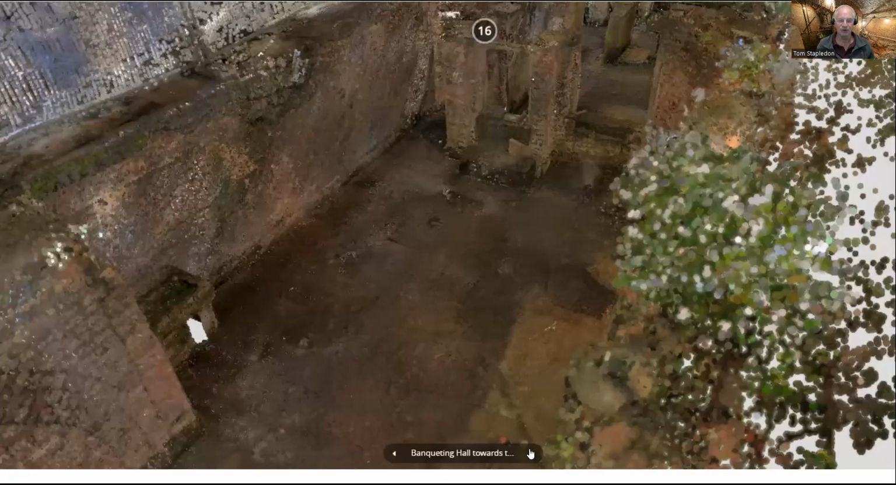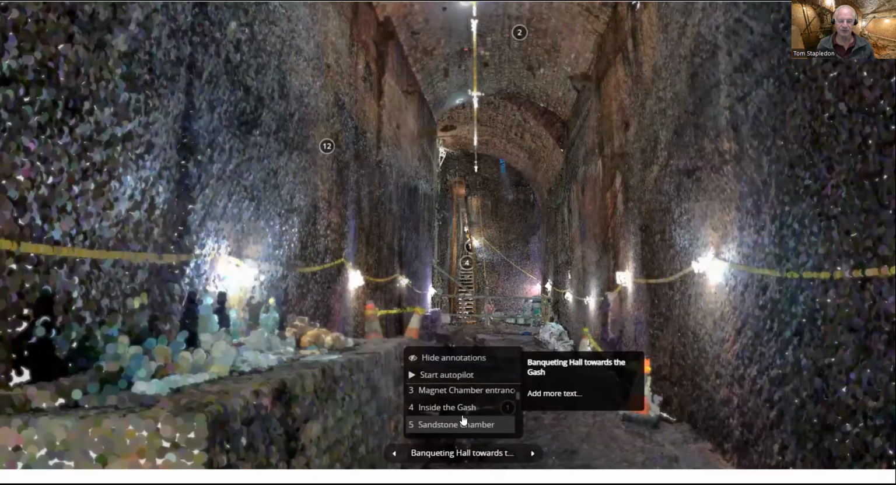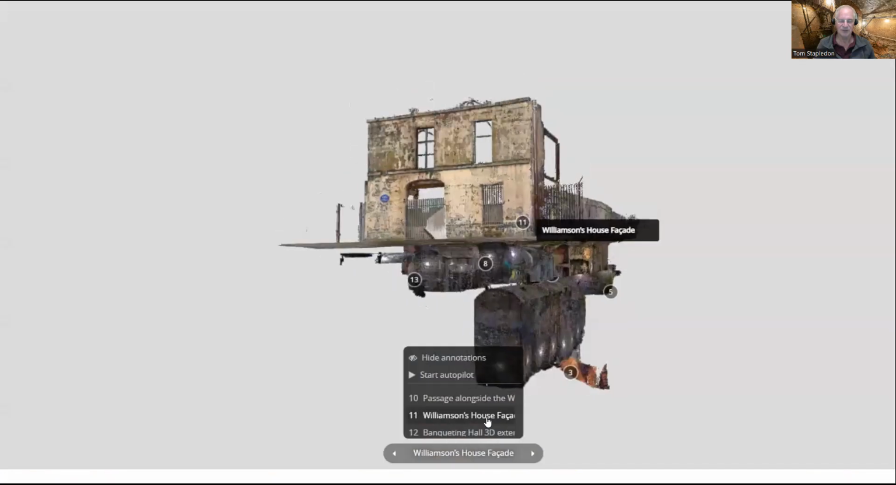Not sure if there's any more or not. We're back to the banqueting hall. So at that point, I'll go back to the starting shot, house facade, and I think we'll leave that.